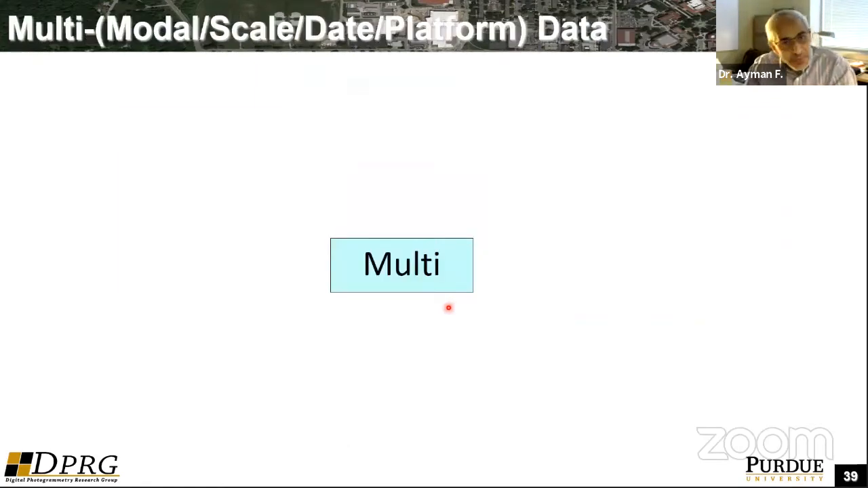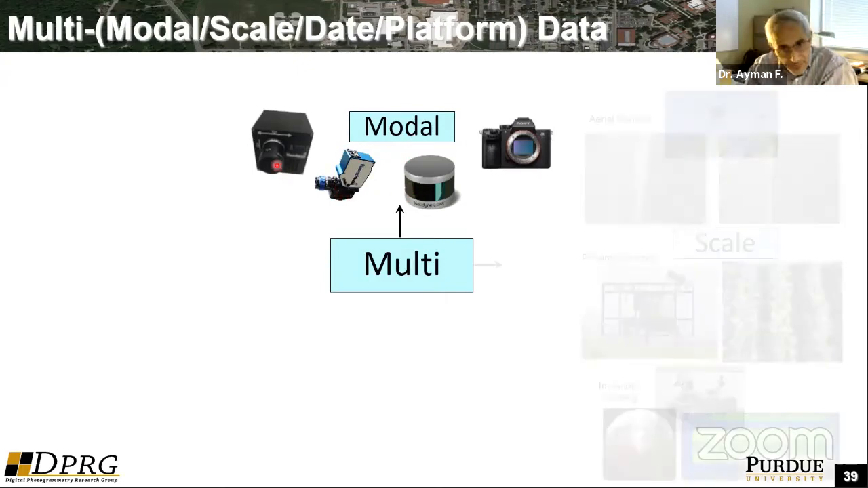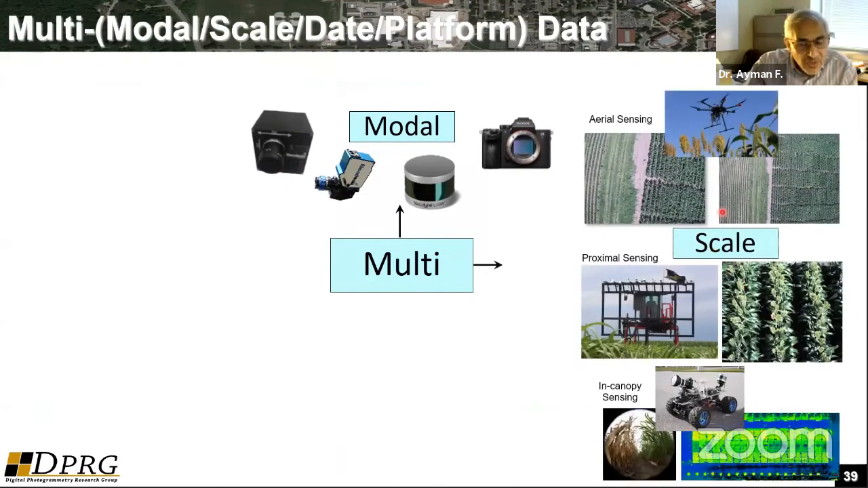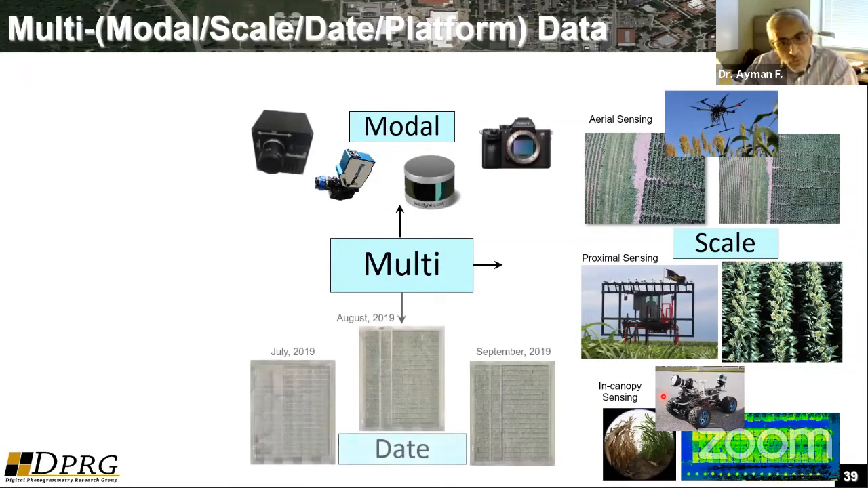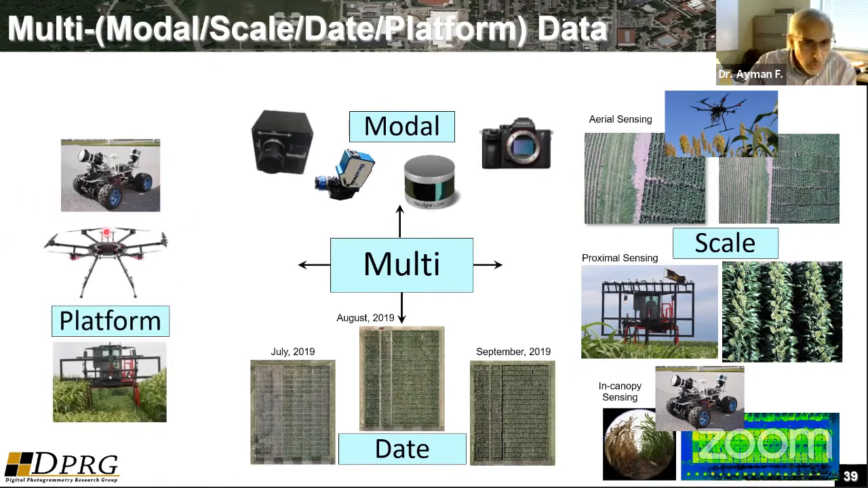So that's really my message here, and it goes beyond agriculture management: for lots of applications, we have to have multimodal data sets, RGB, LiDAR, shortwave infrared, hyperspectral data in the visible and near infrared. You would like to have a variety of scales that cover those features. You would like to have this data acquired at different dates. And in order to do that, you have to use different platforms.